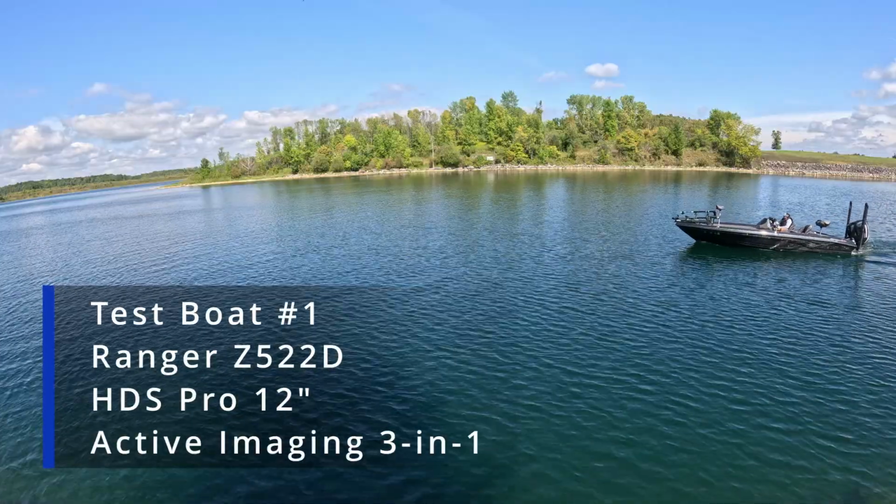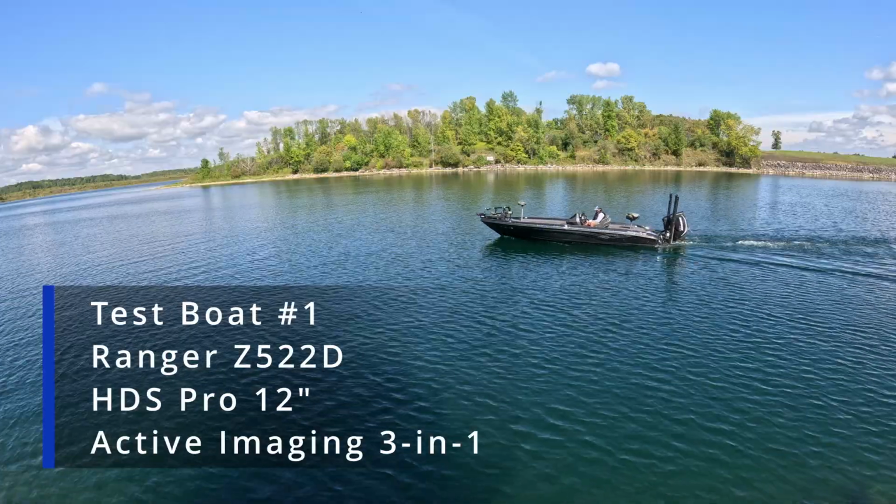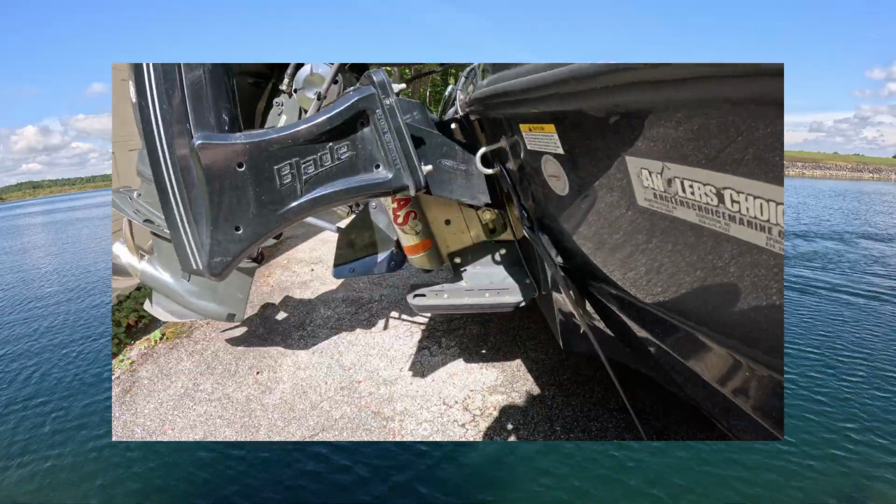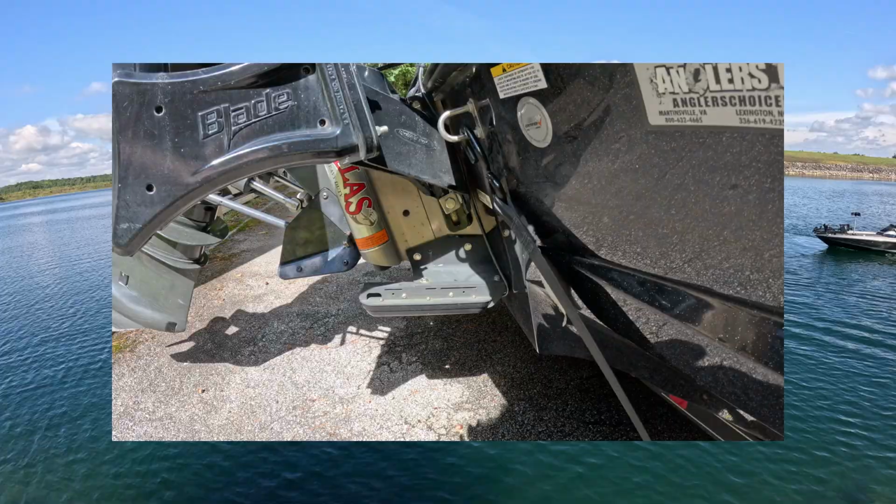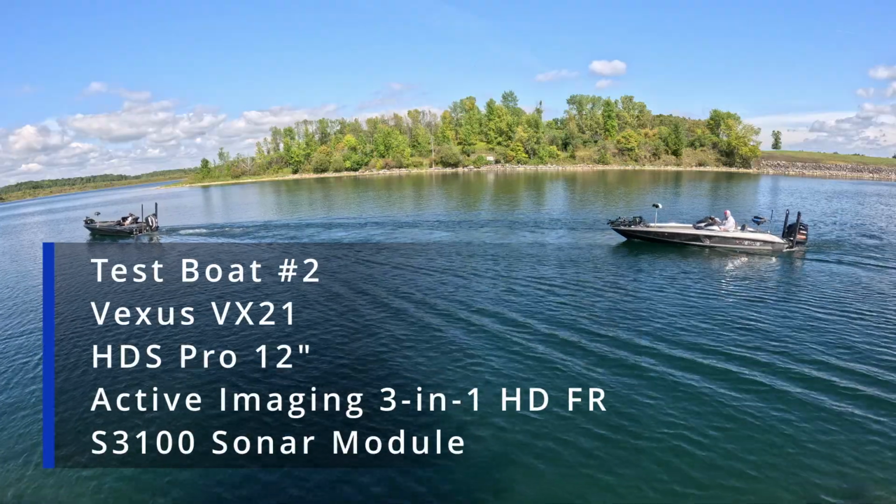We've got two boats. The first boat is my boat, which is a Ranger 522D. I've got an HCS Pro 12, and I have the old Active Imaging 3-in-1 transducer. That's how it's mounted. I use the transducer shield and saver coming off the jack plate. So that's the first comparison.